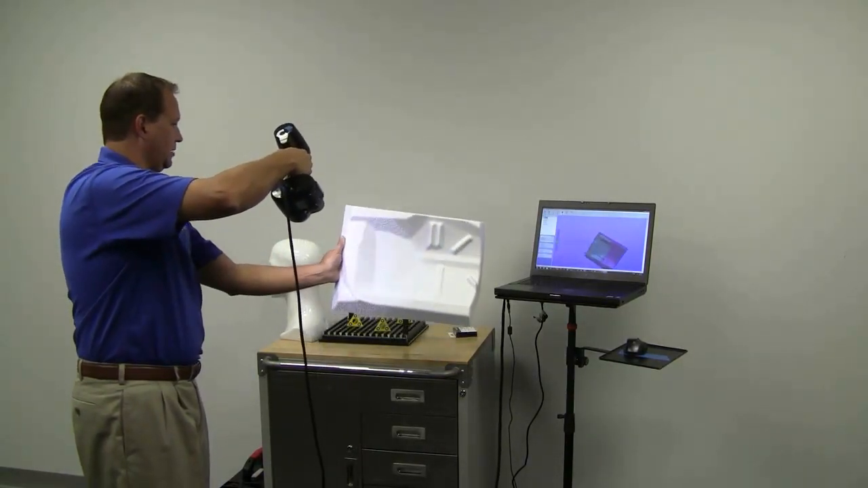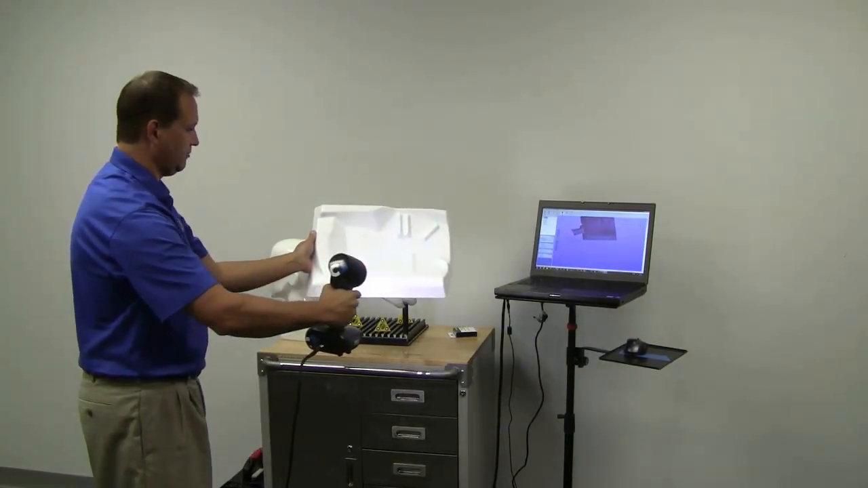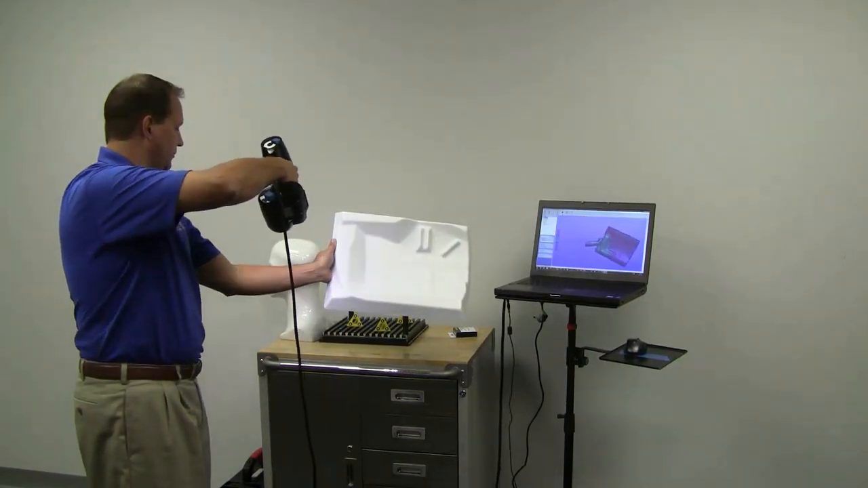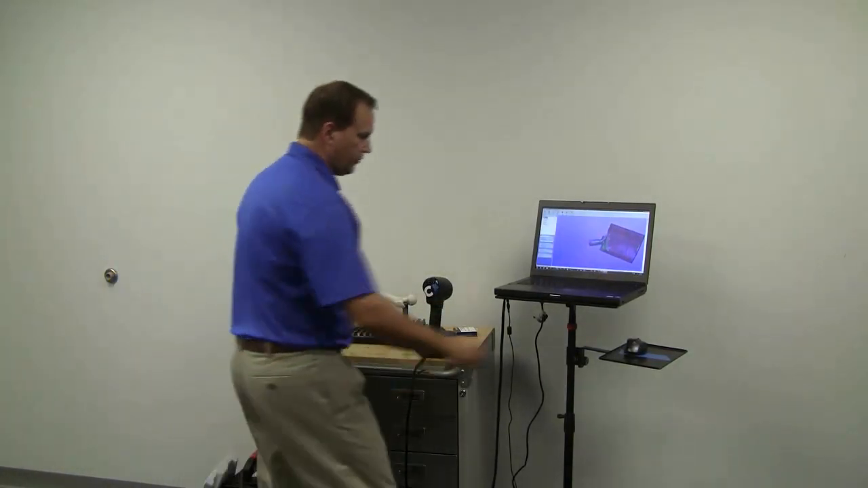And I'm going to go ahead and let it just scan my hand so you can see that it scans human tissue very well. So it's very good to use in any kind of medical applications, whether it be prosthetics and so forth. Okay. But basically I'm done. Okay, so I scanned that part extremely fast, and we'll come over here to the software.